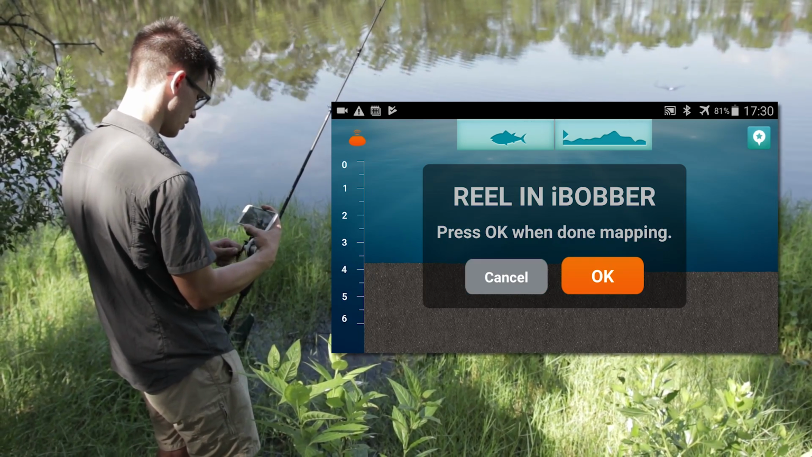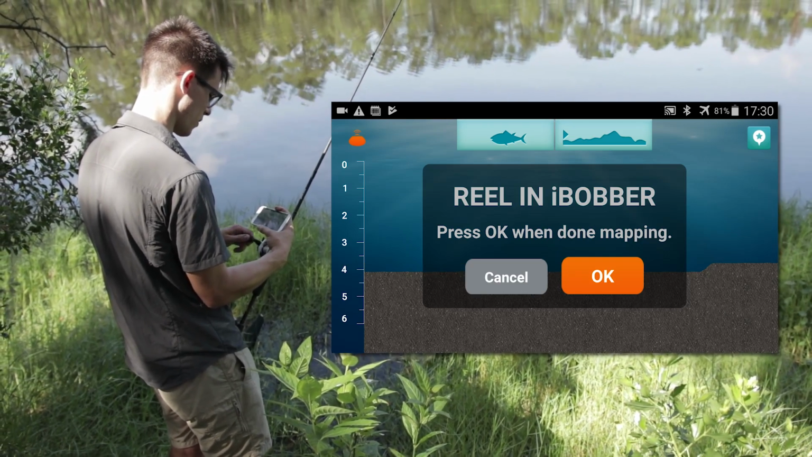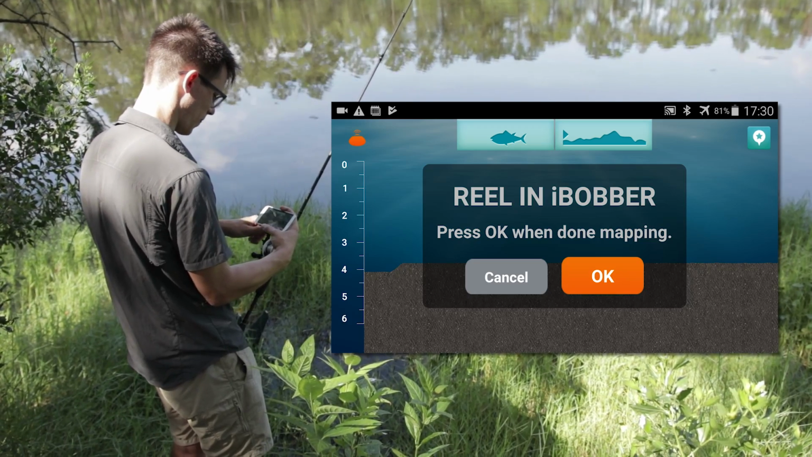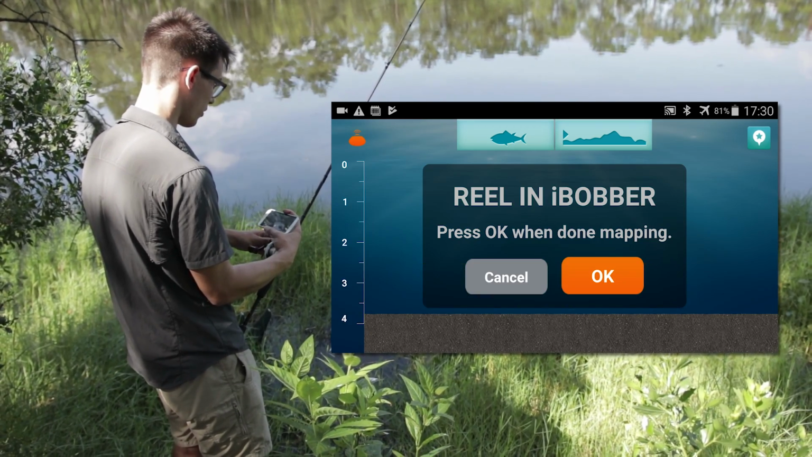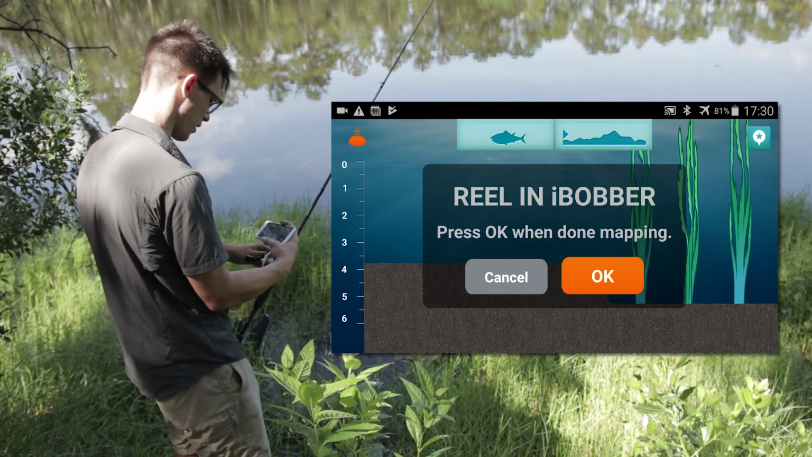I'm not seeing a whole lot of vegetation. See a little bit of a drop off there. It's basic imaging. It's not very hard to read. You can see the bottom, not a whole lot of ups and downs.